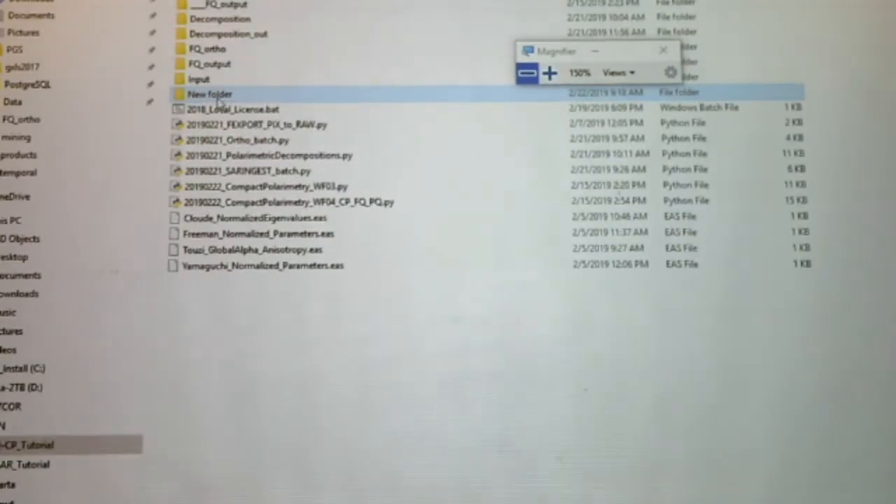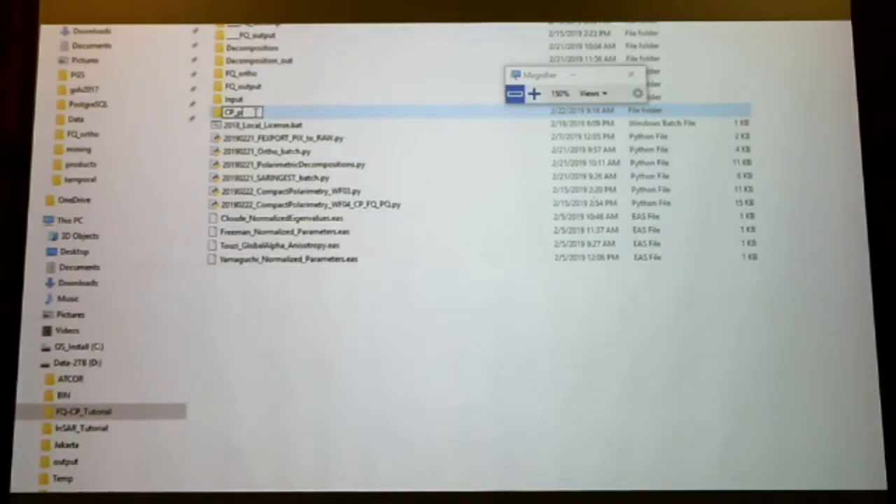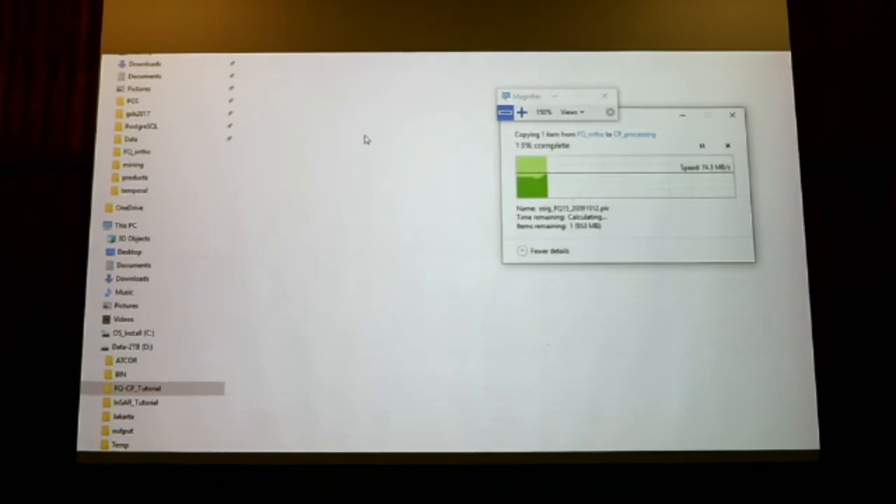I will call this folder, whatever, compact pol processing. But the name does not really matter as long as you know where you have placed your stuff. So I will copy my ortho.